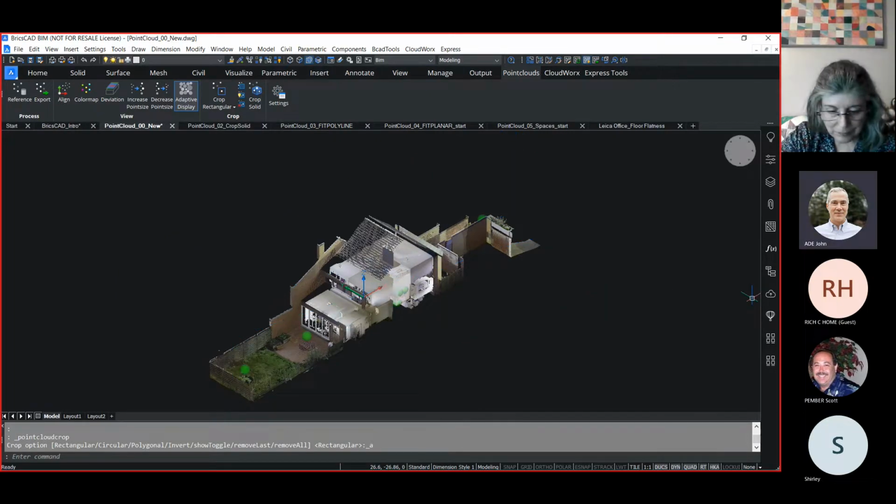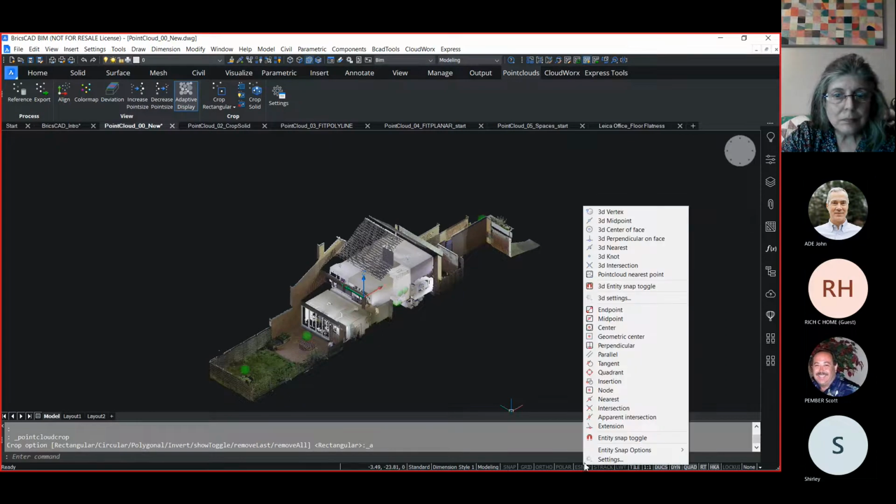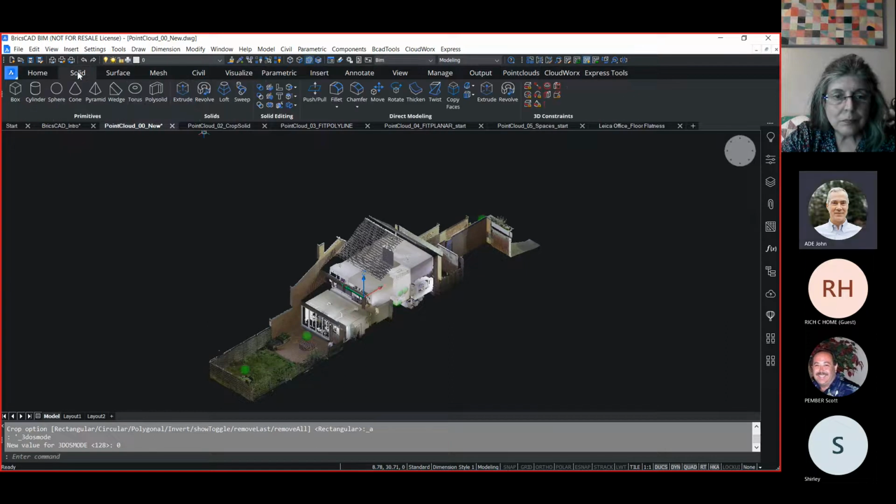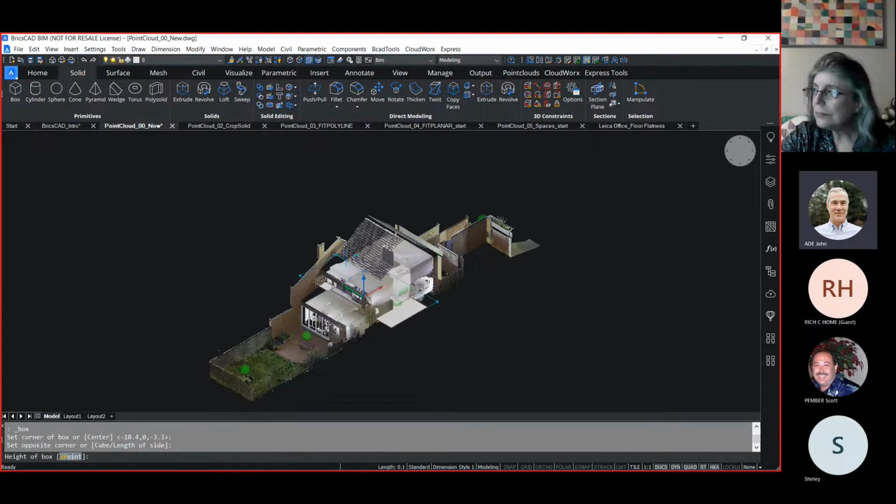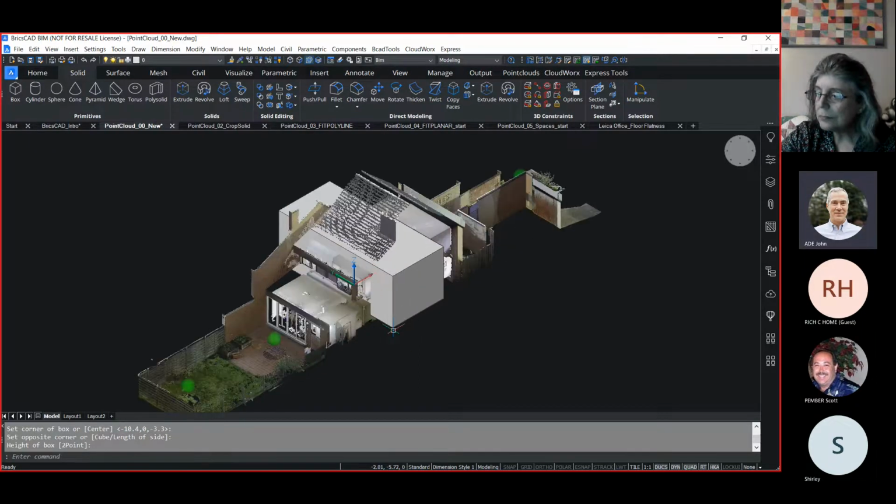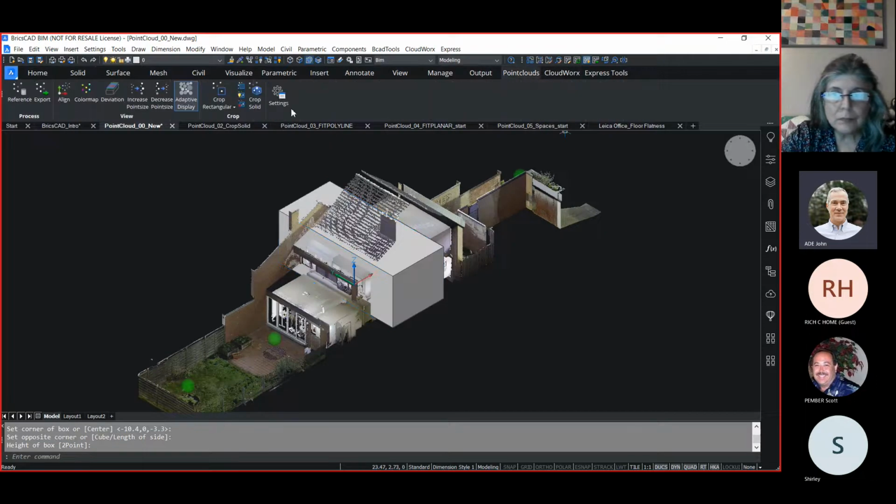In addition to cropping, I also have the ability to use something called a crop solid. A crop solid allows me to use solid geometry and convert it into a crop. So all I have to do is quickly place a solid in my model, and this is just intersecting the point cloud, and then I can convert it.